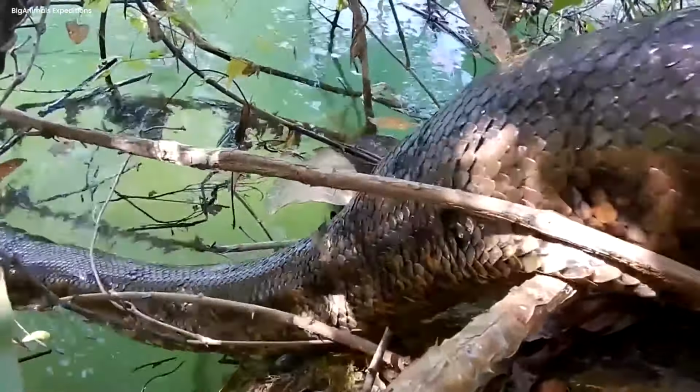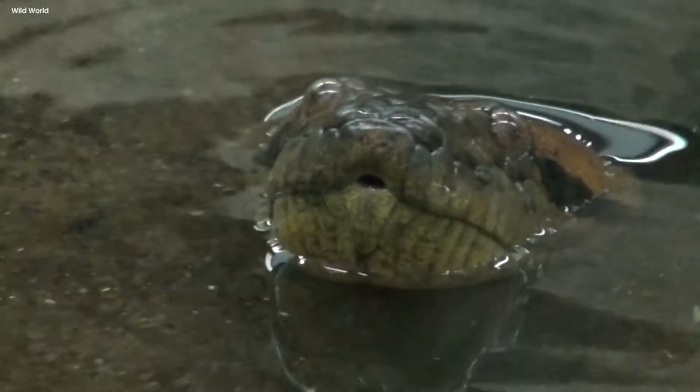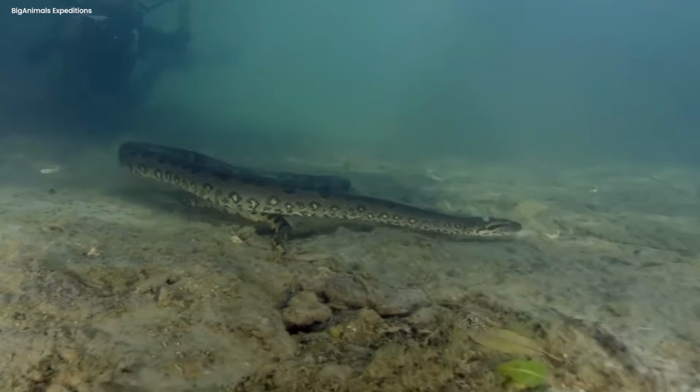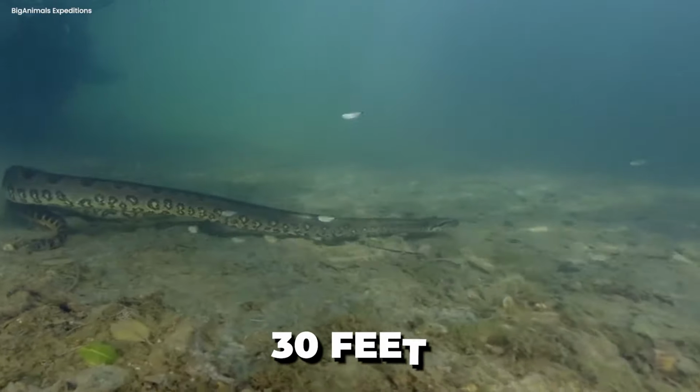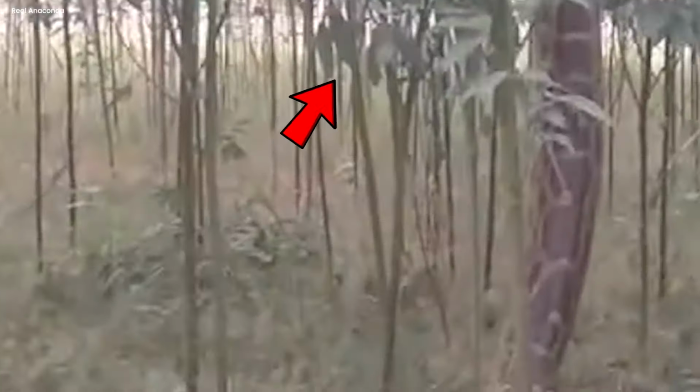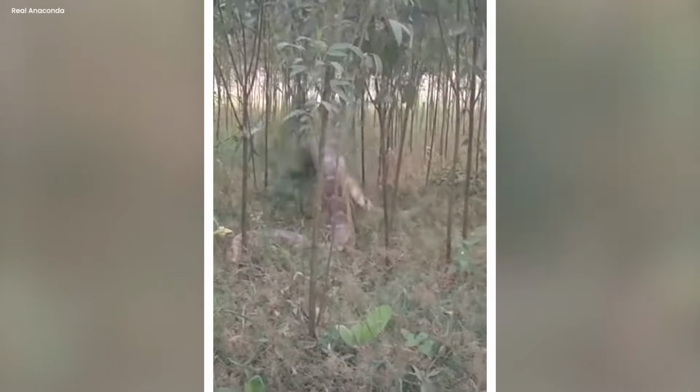Anaconda. Have you ever thought about how big those anacondas can get? Like, seriously, what's the upper limit for their size? Well, let me tell you, they can reach a whopping 30 feet. And that right there, looking at this particular anaconda, just shows you how incredibly powerful and dangerous these creatures can be. The tree can't even handle the weight of the snake as it tries to slither up it.